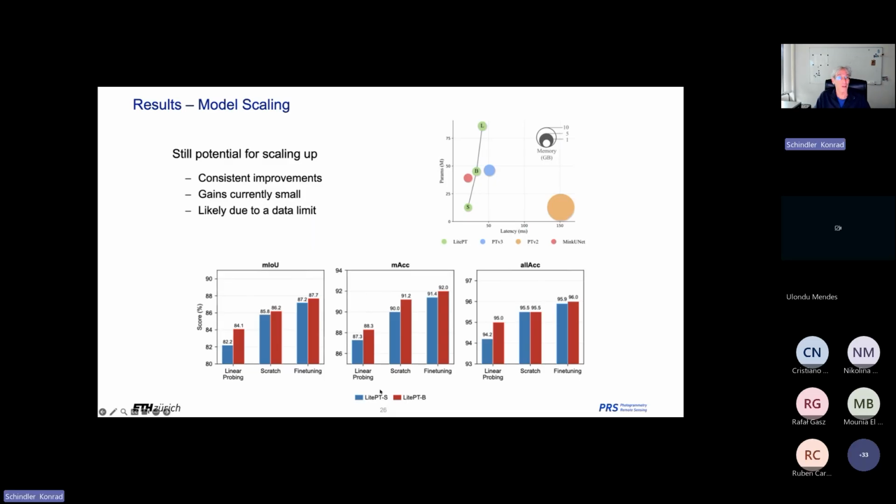Another result which we found very encouraging is there is still potential for scaling up. So our light PT model, the green one, as you see, is really light. So it's actually, even when we double the amount of parameters, it's still faster than PTV3 and a lot faster than the older versions. And it's still not too far away actually from even convolutional models. So it's quick, it's efficient. And that means we can scale up, and we have done that.